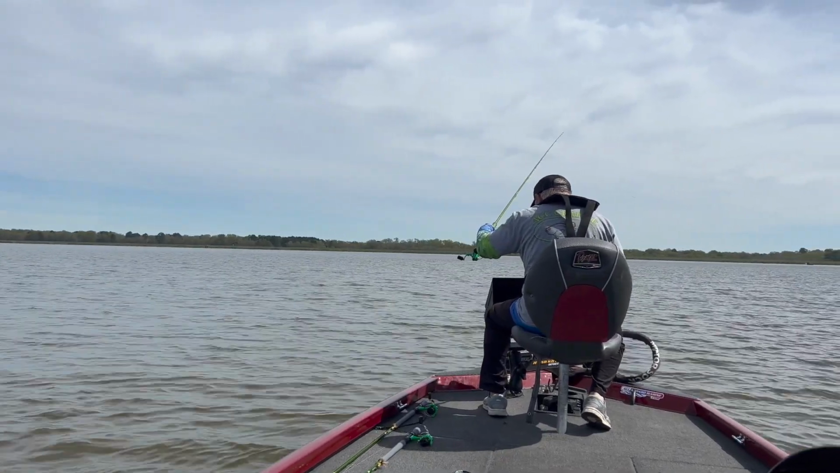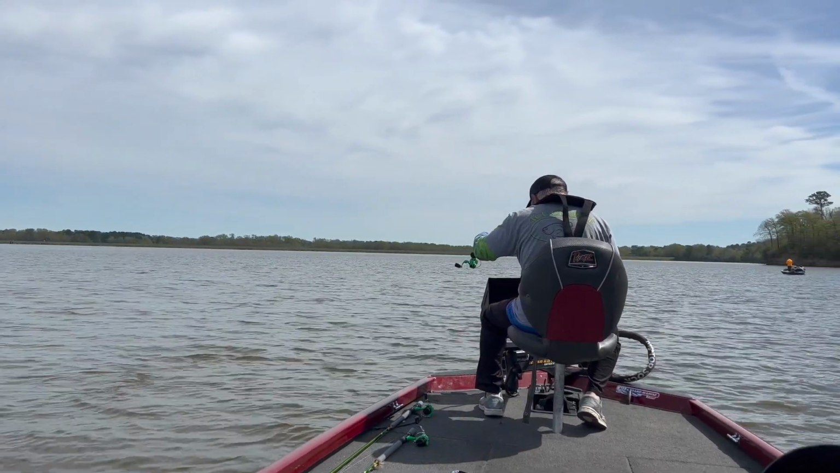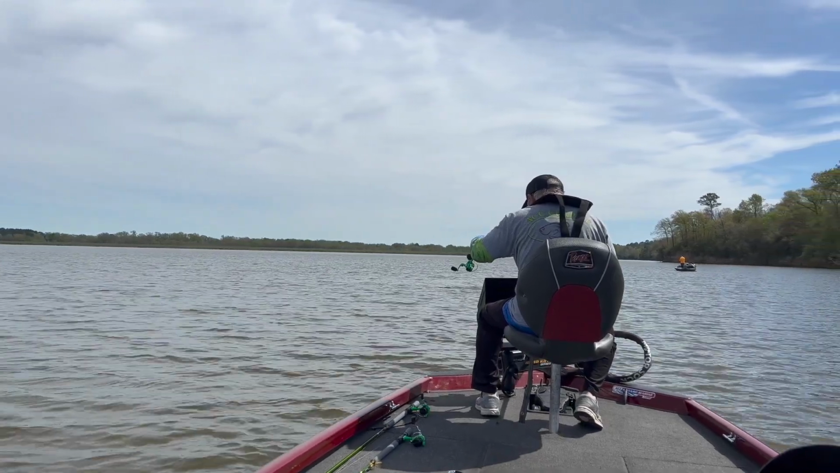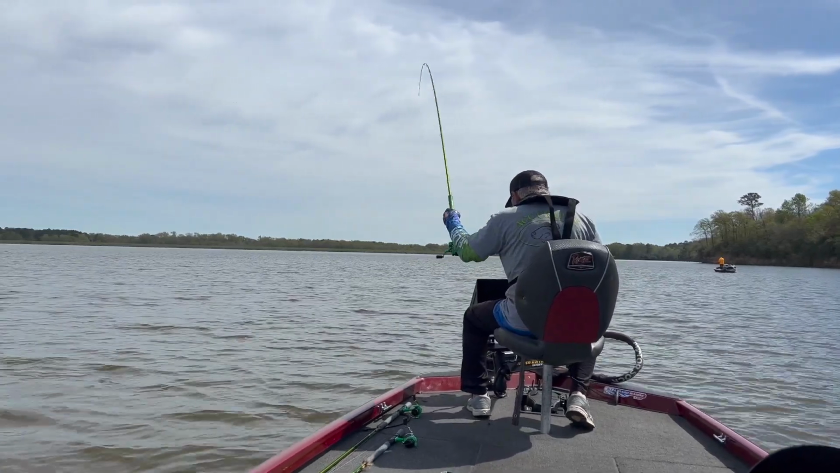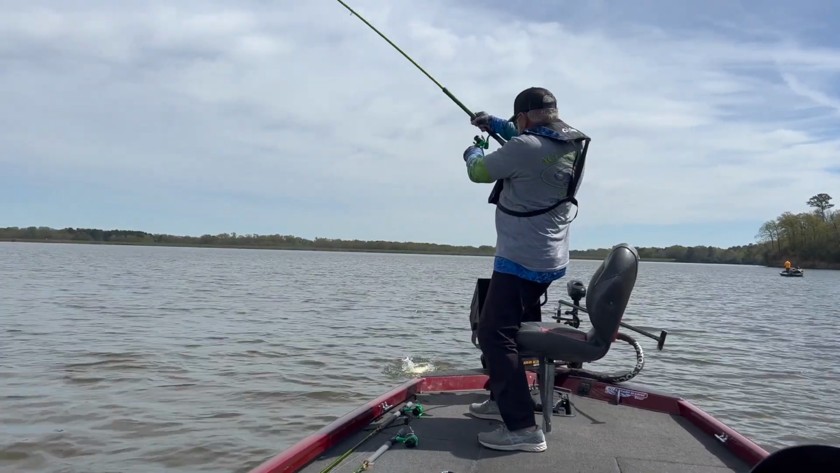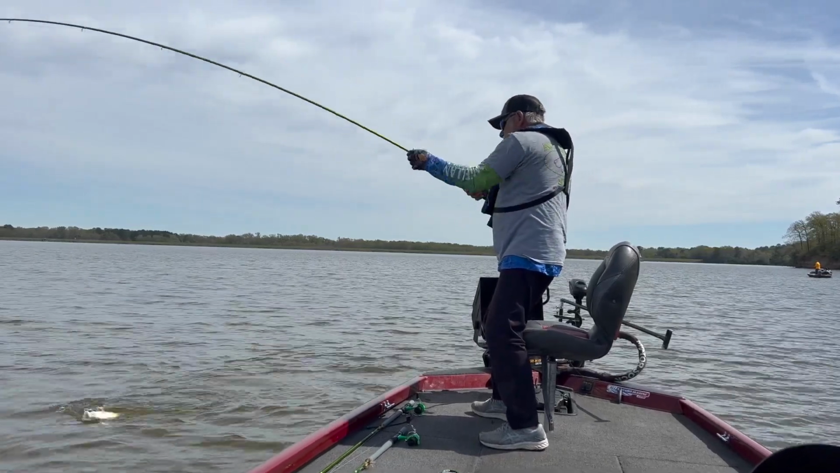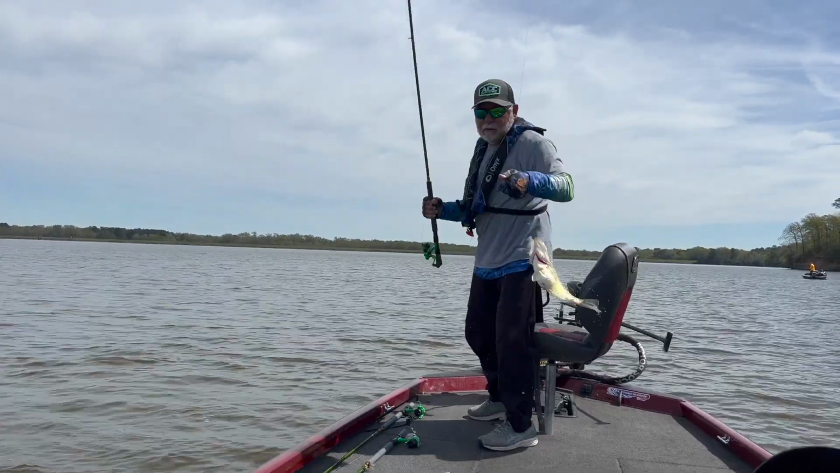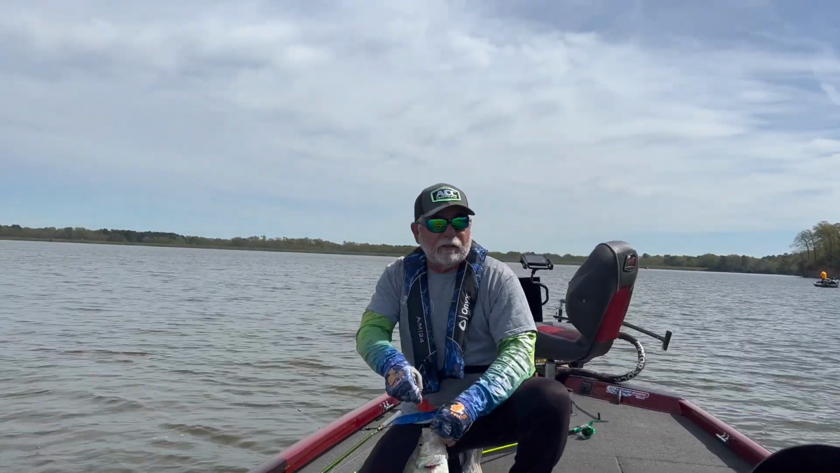Get that bait over him. I think he sees it. I don't see my jig, but I see that fish moving. Oh, there he is. Come on, bud. That's a good one. Oh, he's 2 pounds. Get up. Yes, he is.